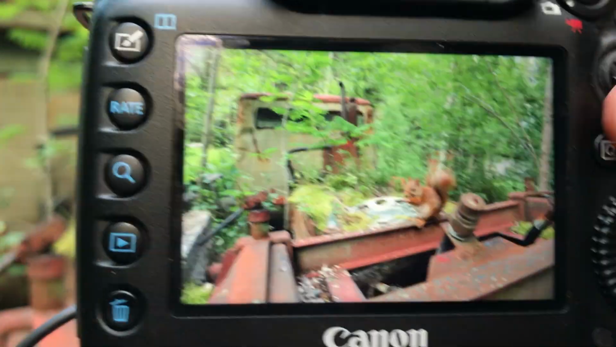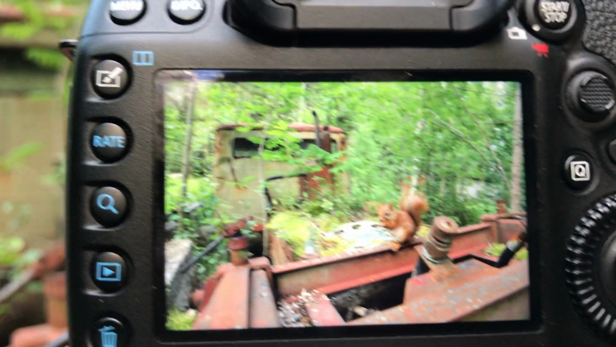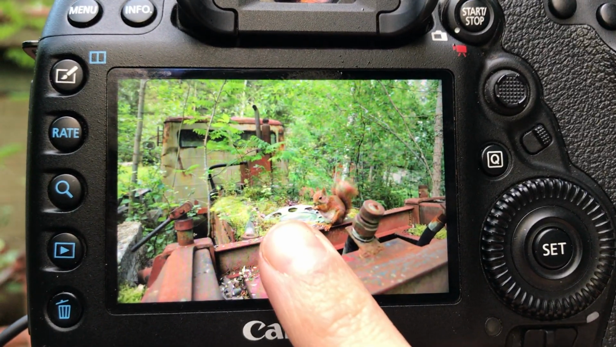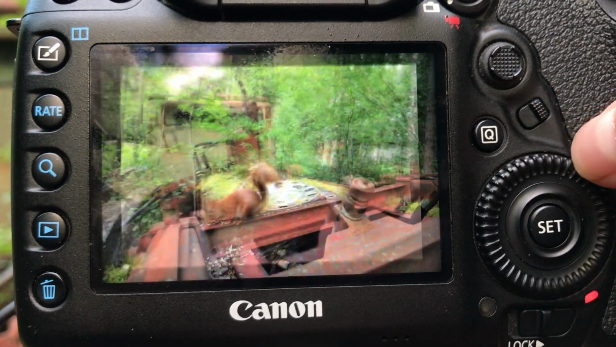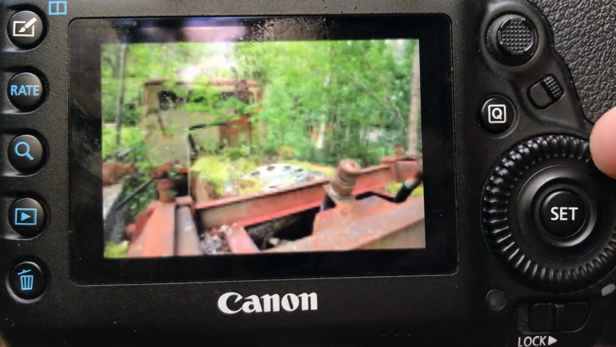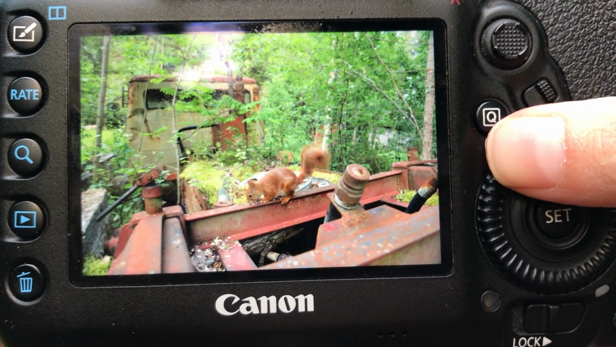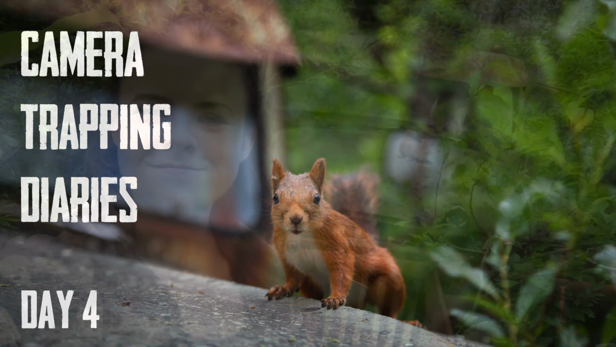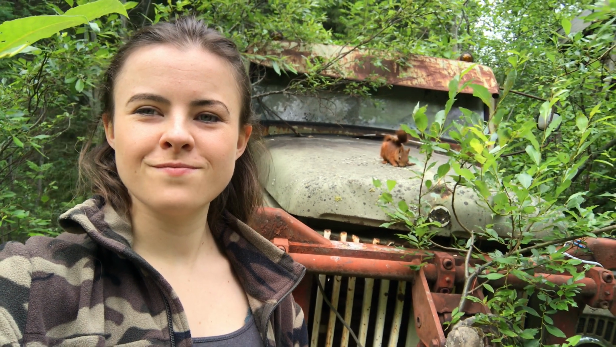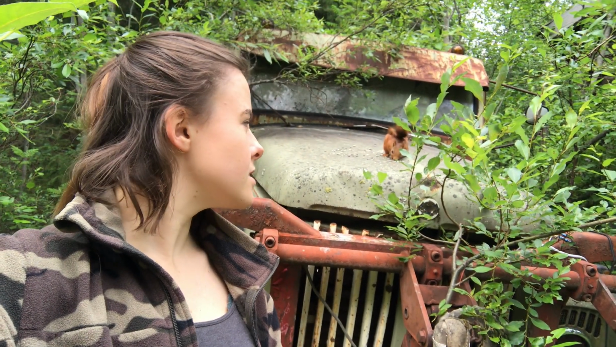Okay. Well, I mean, it's not perfect. Obviously, the way I've composed it, it makes sense for her to sort of sit there. But I quite like these. Very funny squirrel. Project. And I've realised I don't really need a camera trap anymore. I can just stand here and take photos.